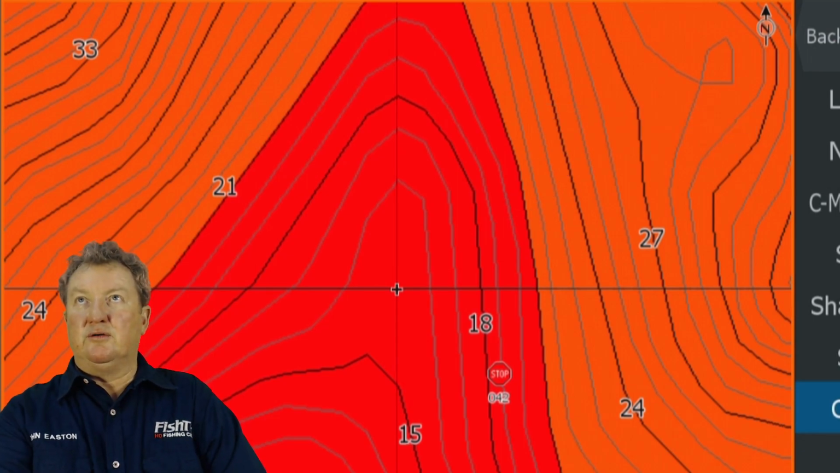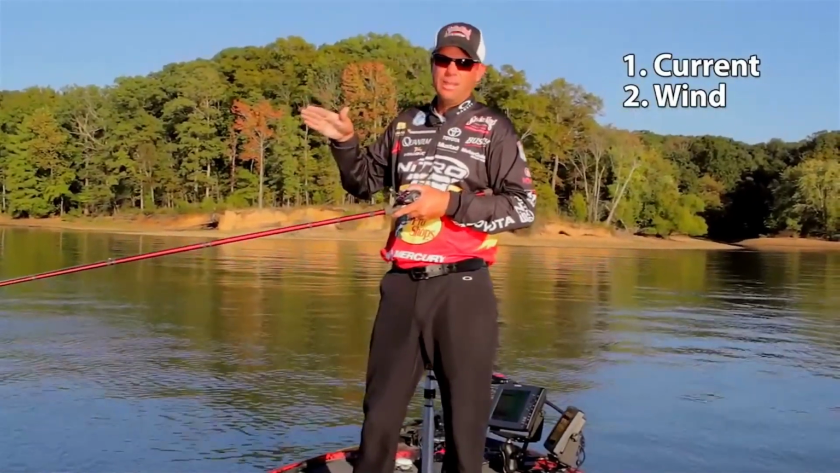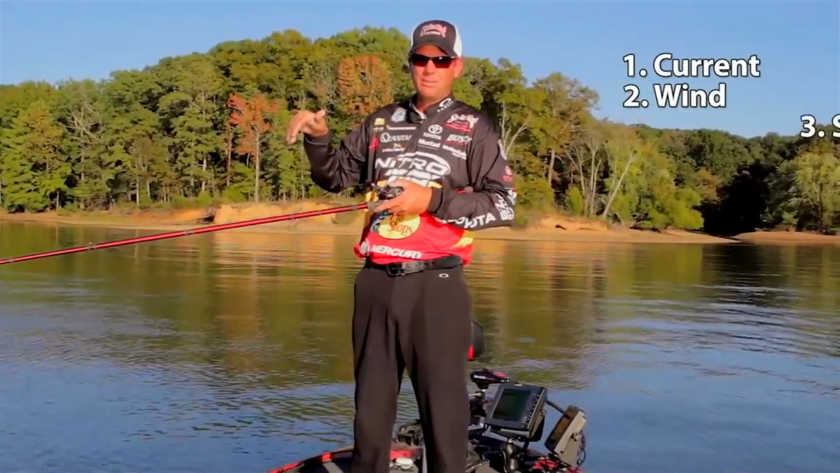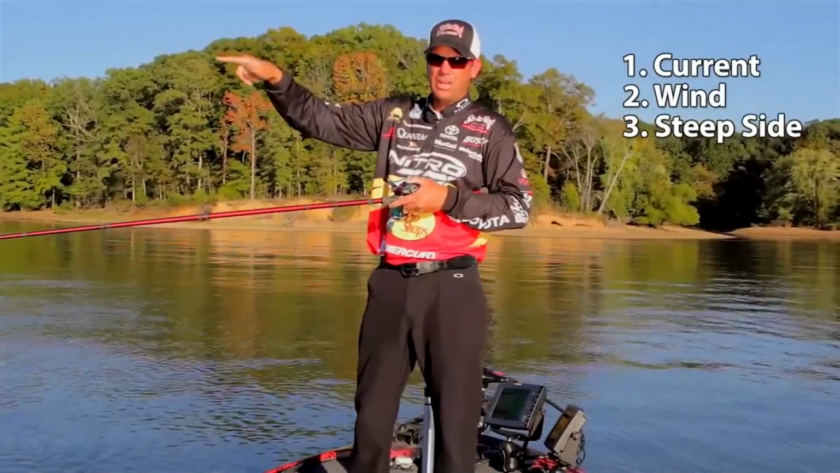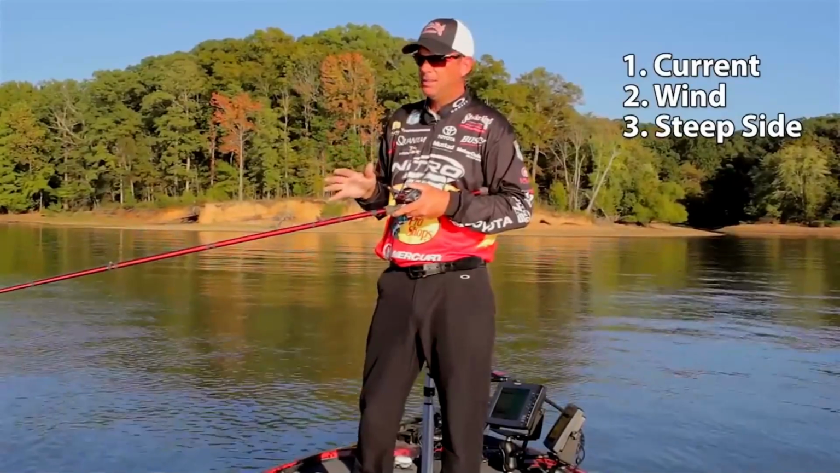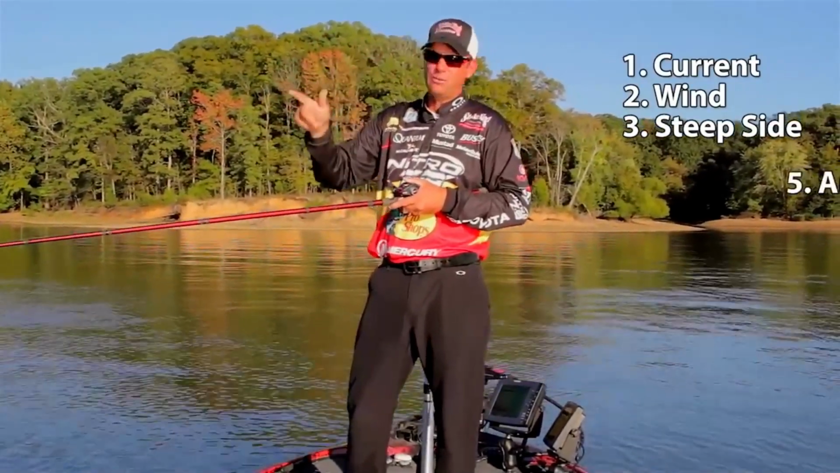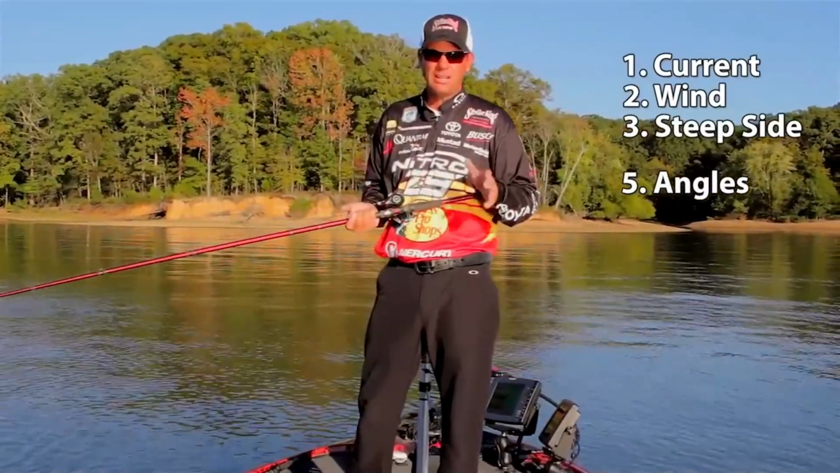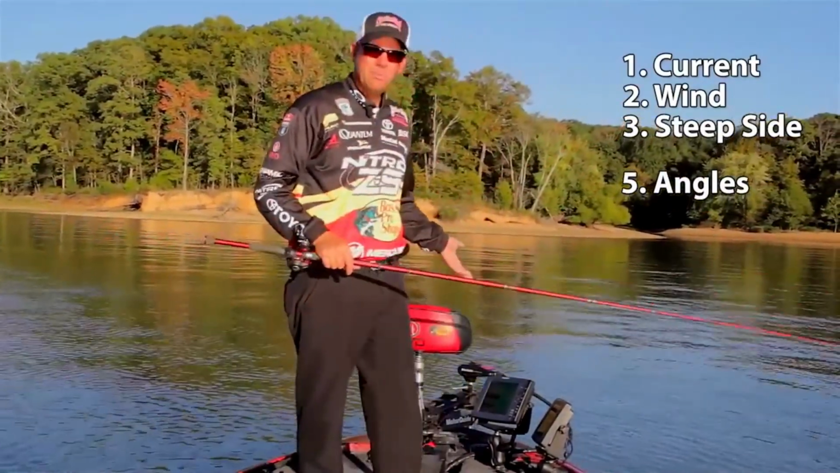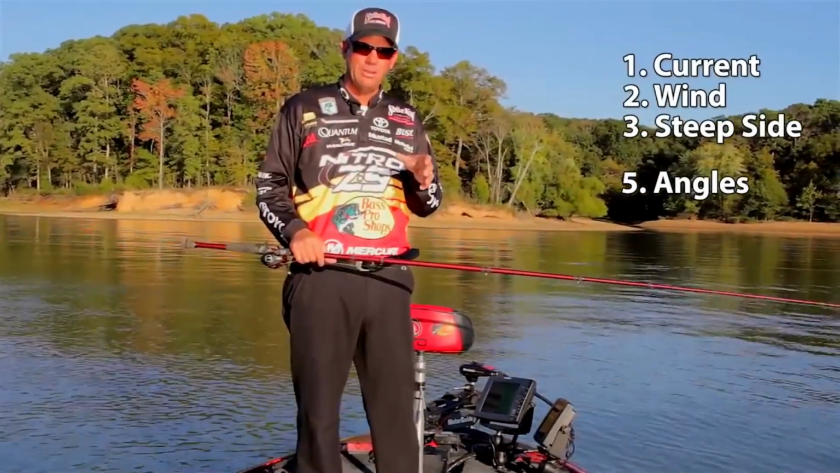So we're going to, you know, I generally want to try to hit that point from the steepest side, where I'm throwing up onto the shallow area, and I'm going to work it all the way around it. And if I catch a couple of fish, I definitely want to change around, come at it from an opposite angle, and crank that same spot again. It makes it a lot easier now that you have GPS and mapping to be able to follow these contour breaks and fish these points.